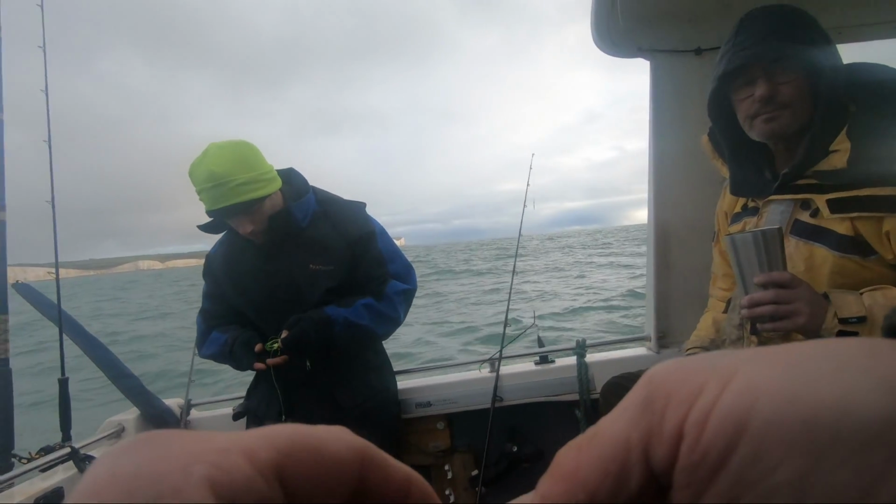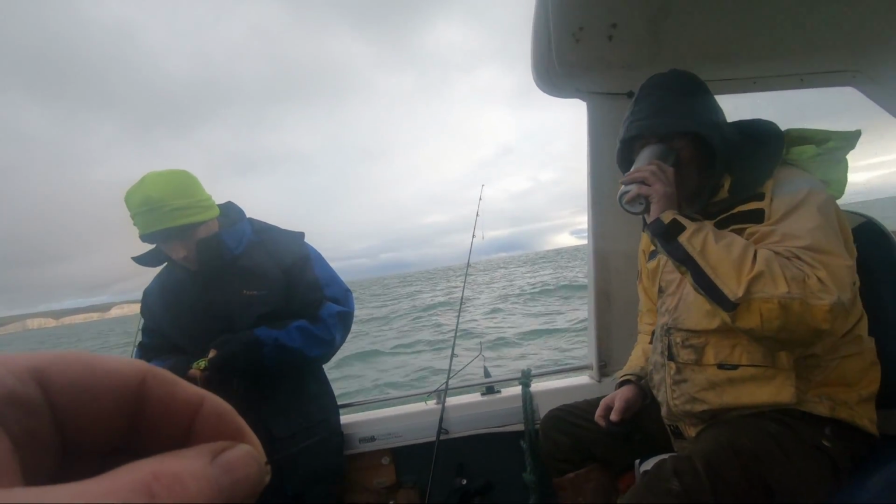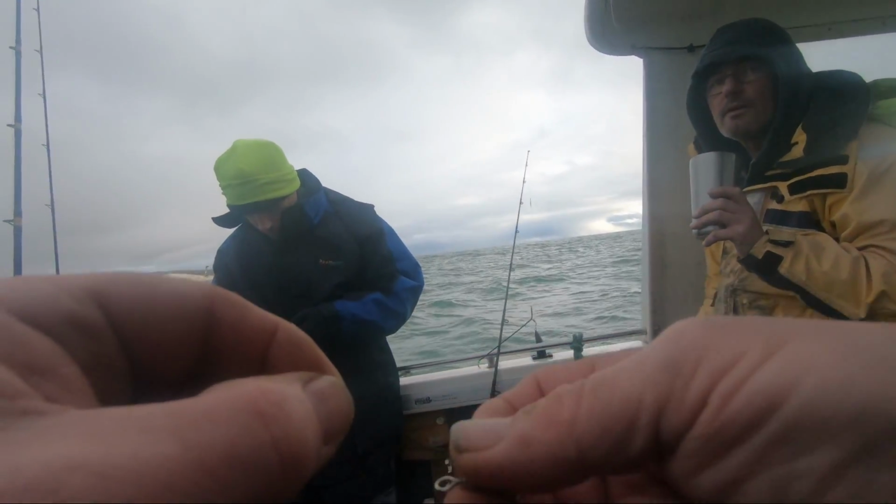Right, so we're just tackling up to fish the bottom now. Anchor's out, we're actually looking like we're right amongst the wreckage now, which is quite handy.